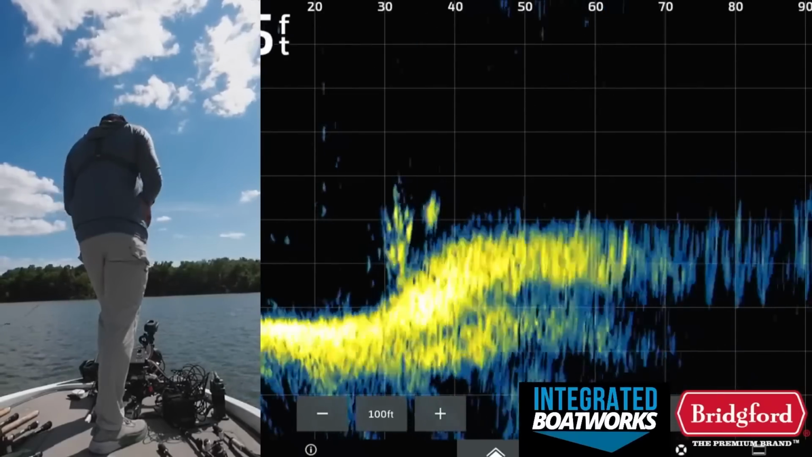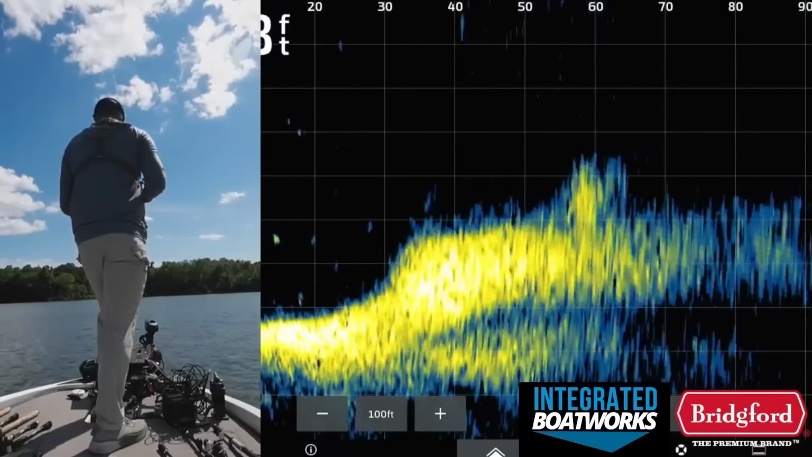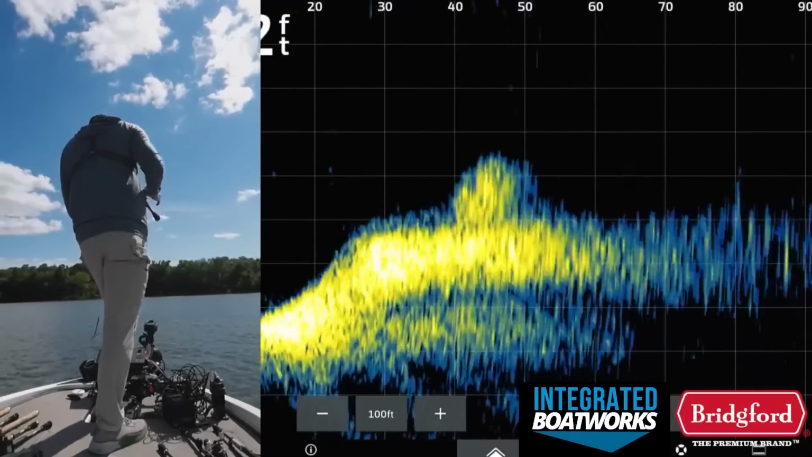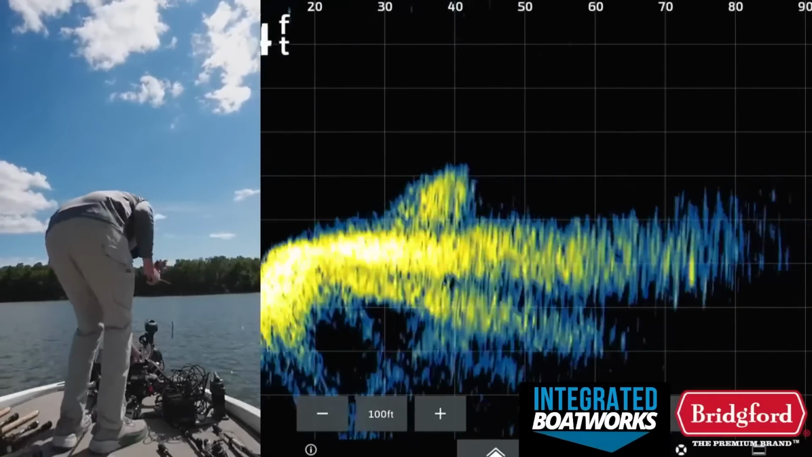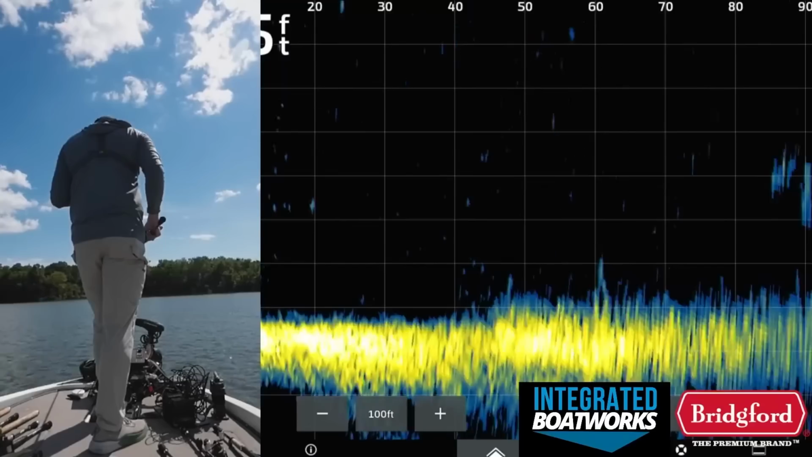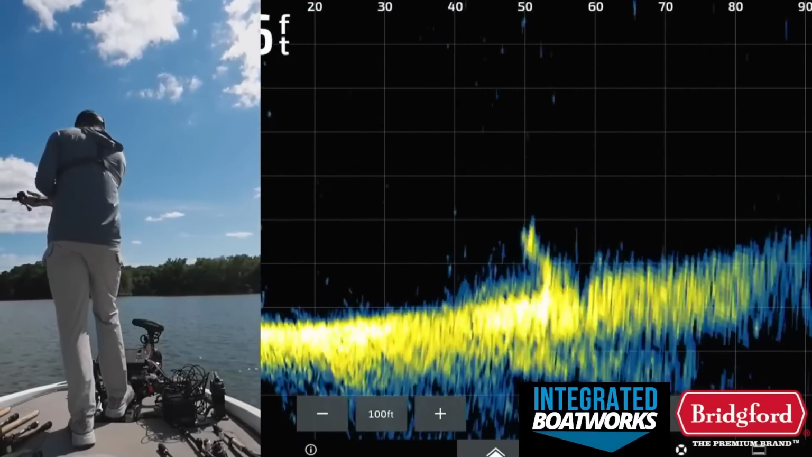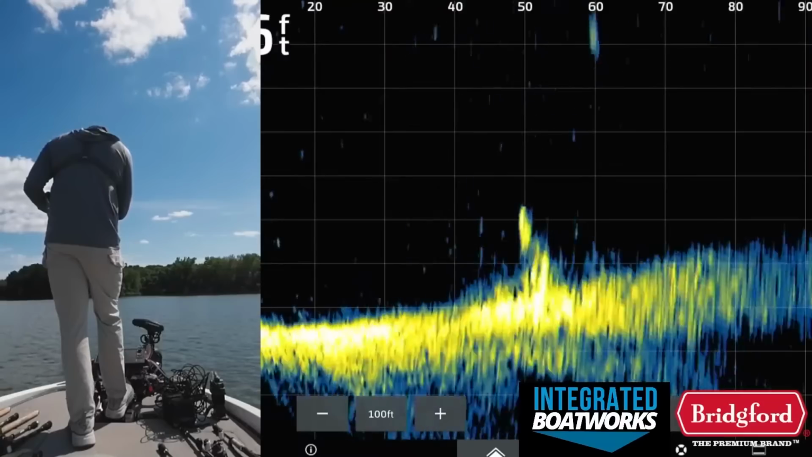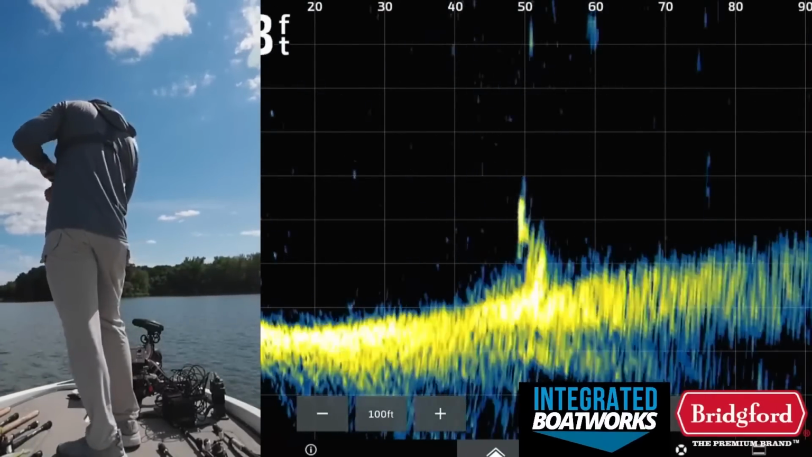I do want to save a few minutes to go back and re-hit that one where I caught that set of brush piles where I caught that good one. I think if I refish that one more time, there's a chance I could catch another fish out of that. It's just bait, by the way, that's on the screen there. It looks like brush, but it's just bait. Little stick up right there. Looks like there might be a good one on it too.